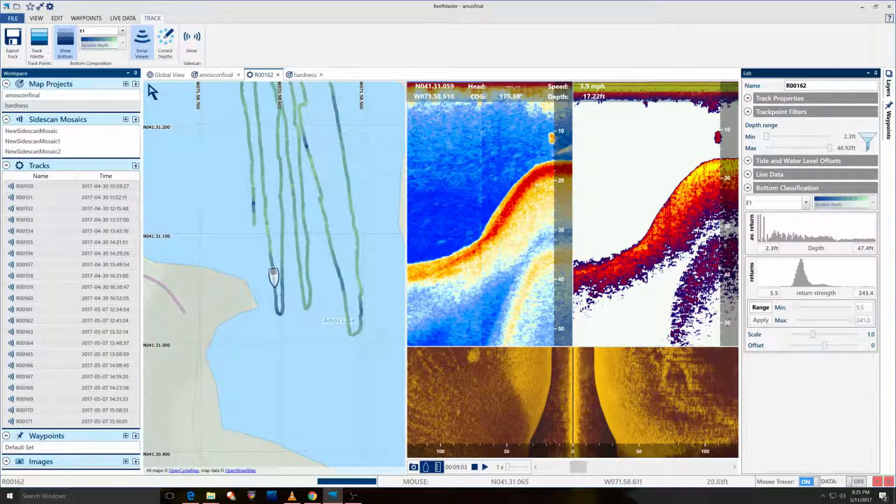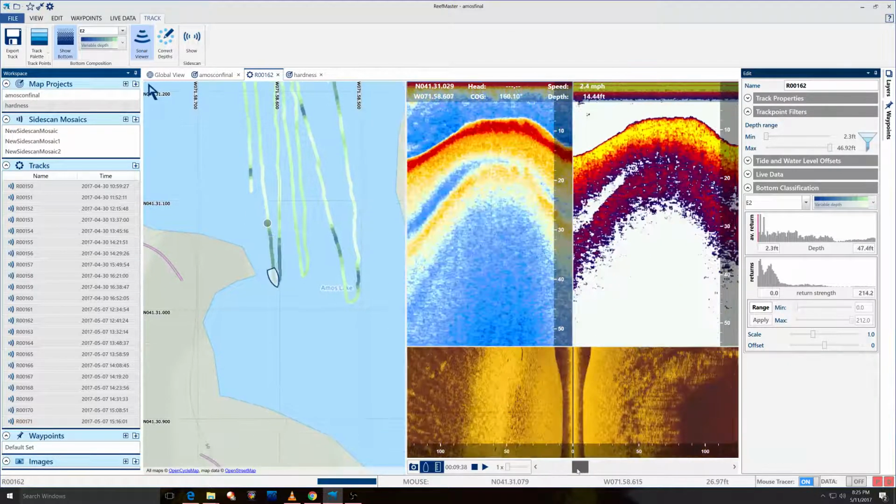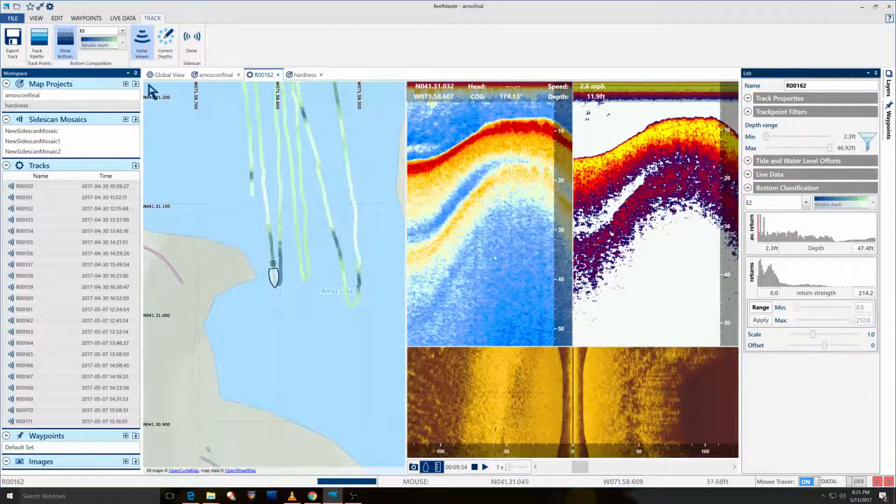So this is kind of like a hard bottom with a sand mud mixture, and then possibly once we get into the E2, which is going to be this area right here. They call that roughness.